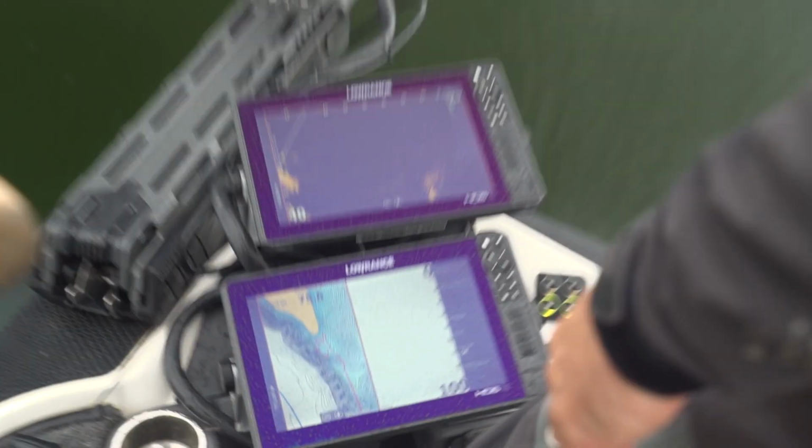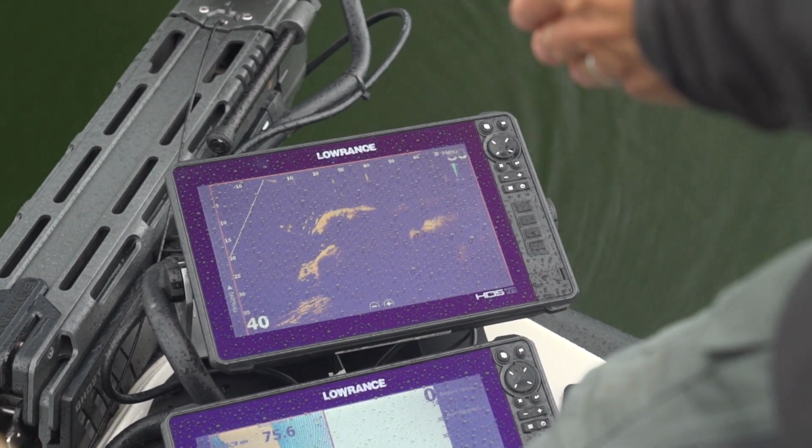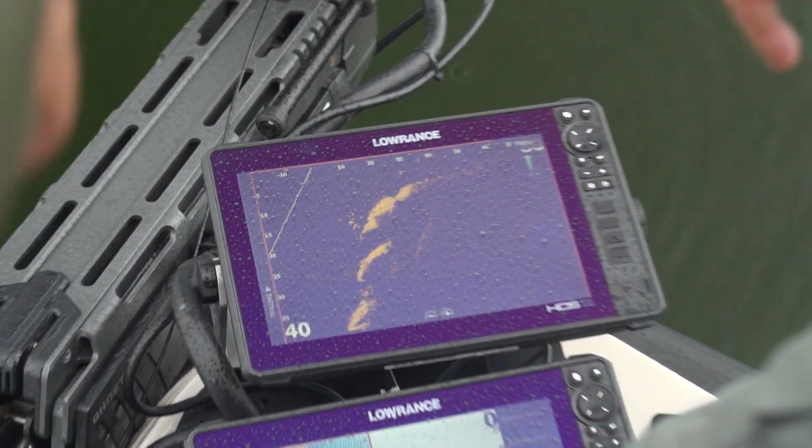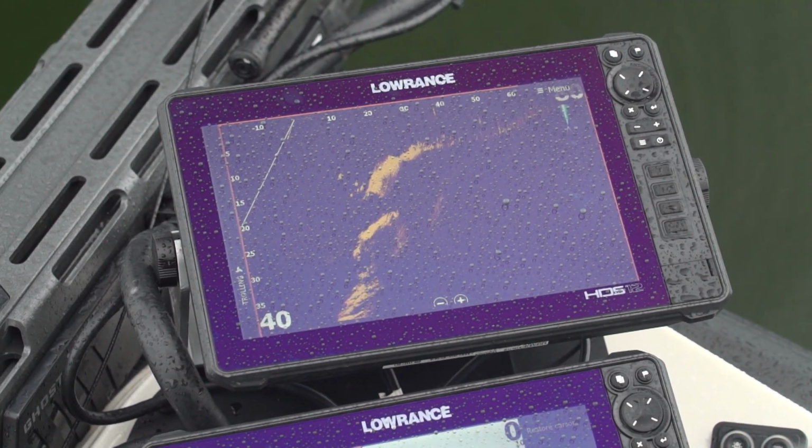And with the unit that we're running here, I've got them kind of located again. See, you can see them right on the corner of that lip. You actually watch them swimming around. Right.